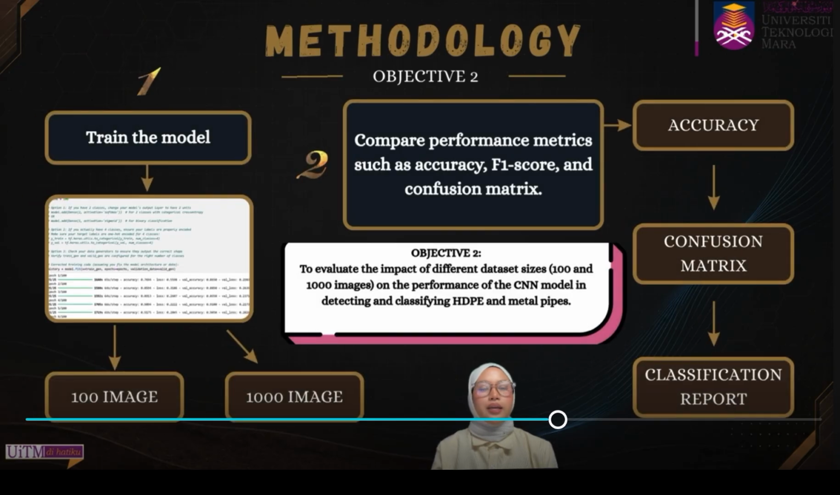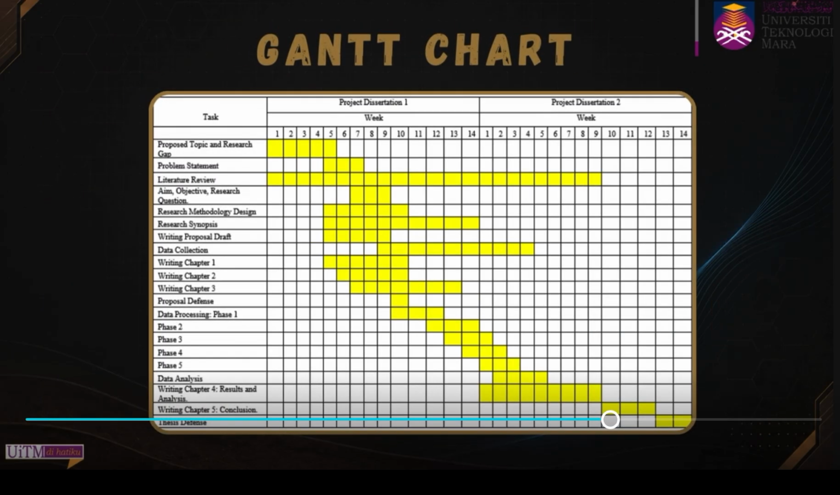Next slide is my objective 2, where first I have to train the model. It took about 3 days for me to complete the training. The second is to compare the performance such as accuracy, F1 score, and confusion matrix. There is also a classification report that I will show you in the results. Now, this slide shows the Gantt chart of our research schedule.